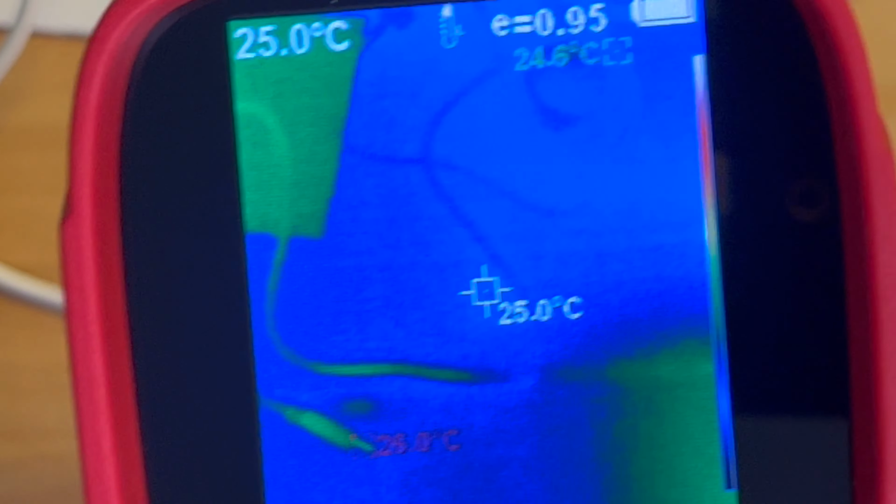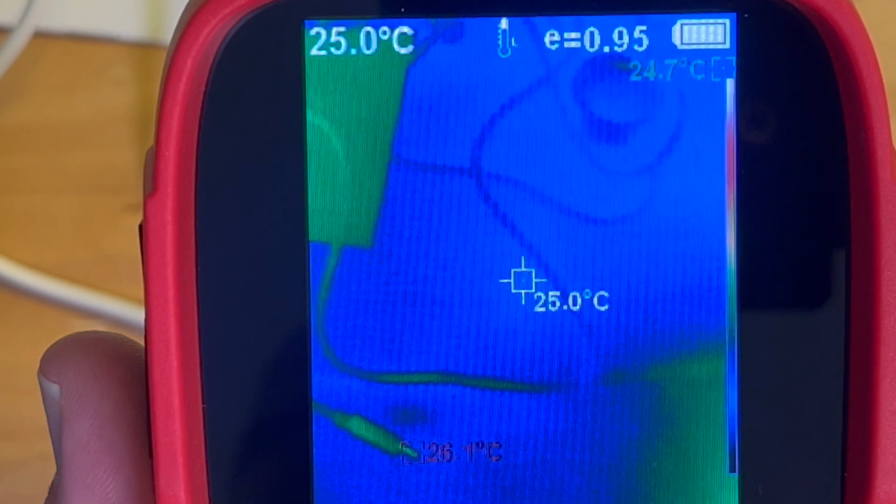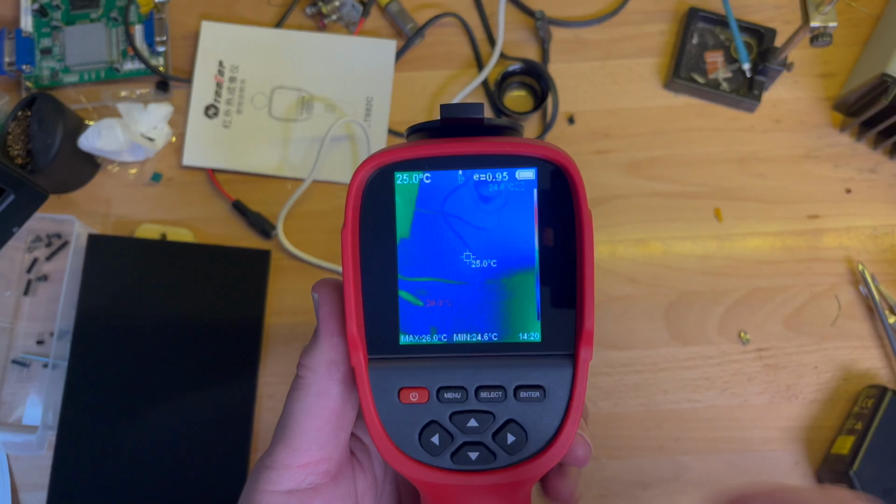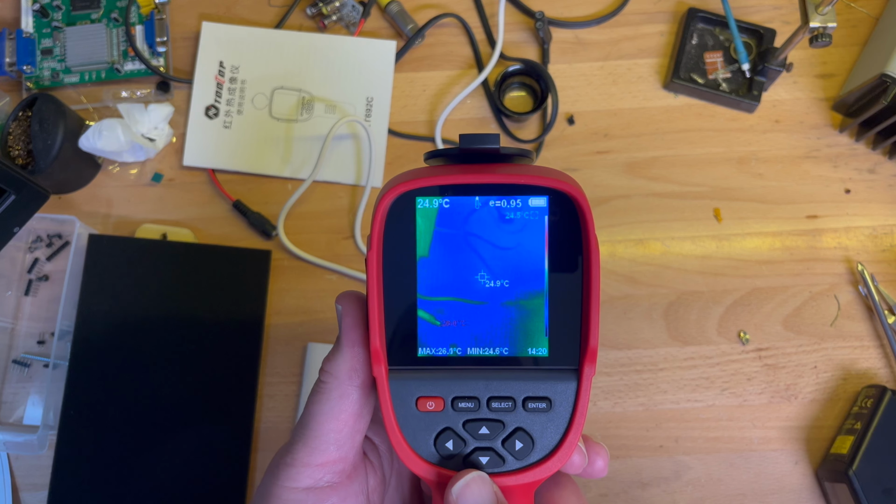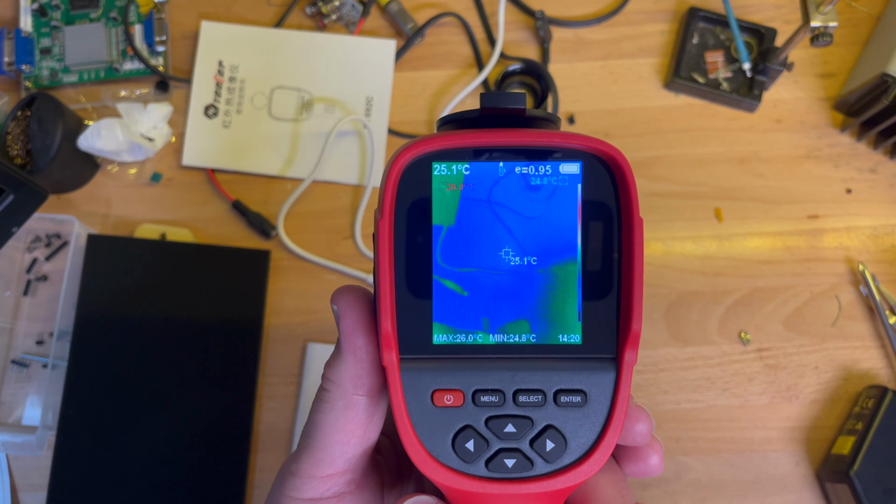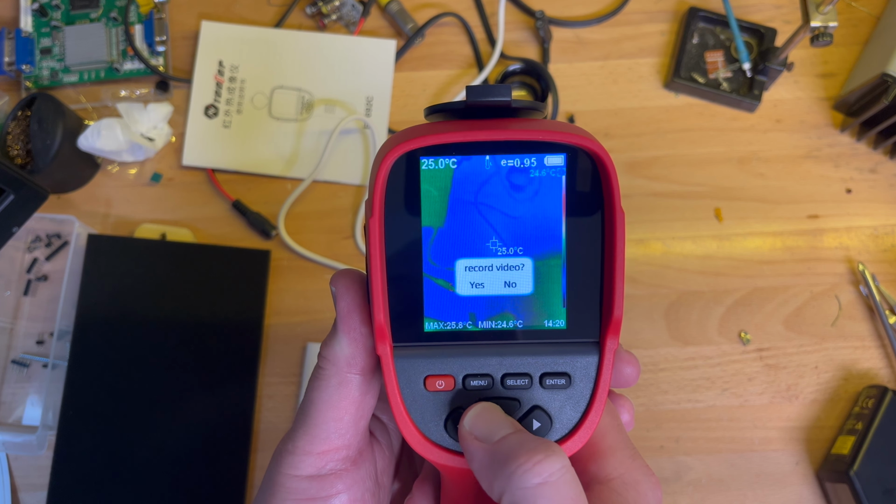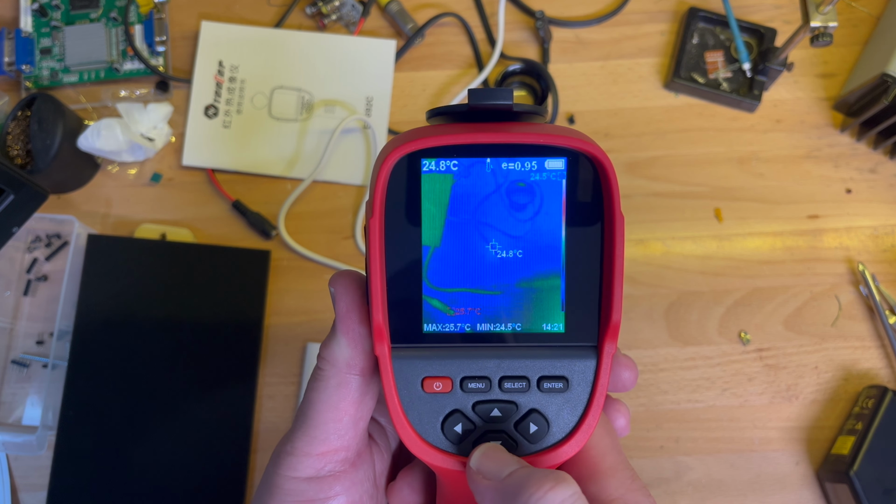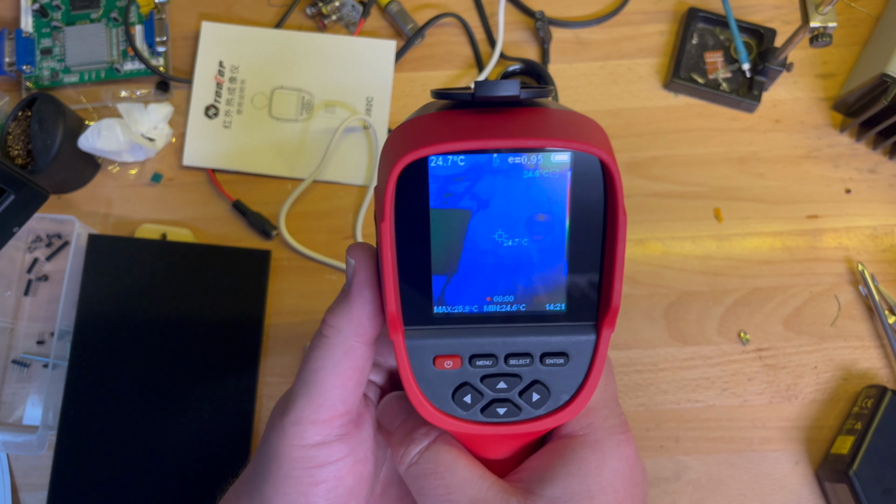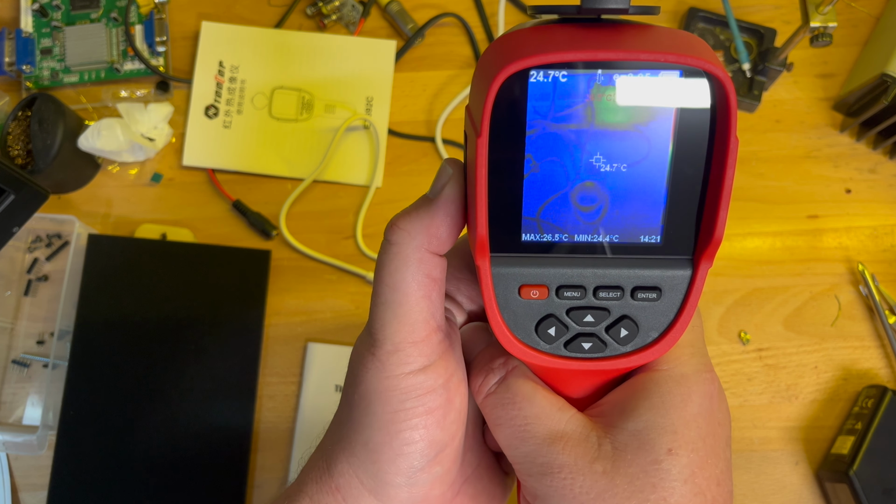So what I'll do is, I'm going to be working on the VIC-20 next. So I'll plug that in and let it run for an hour, and then we'll check it out. I think, and then try the, how do we, oh, probably press that button there. Record video. What do we do? Hold it down again. Oh, okay, menu. Alright, so I'm recording video now. Alright, and then hold the trigger key.